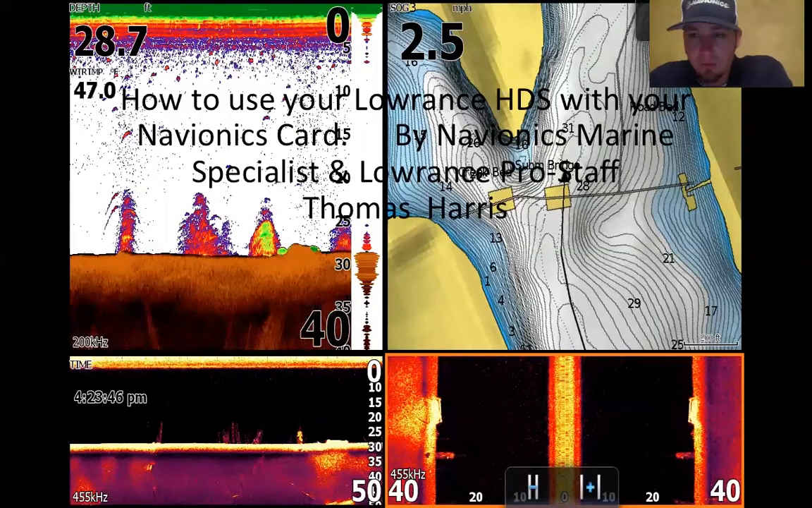I don't have 2 units at my console. I just have one unit, so I have to make the best of both worlds. I find myself leaning towards this screen in newer water where I'm in kind of hunting mode. Over on the right hand side, I have my Navionics card, and this was actually a brand new body of water I went to. I can't exactly remember where. I think it was somewhere out in western Tennessee.